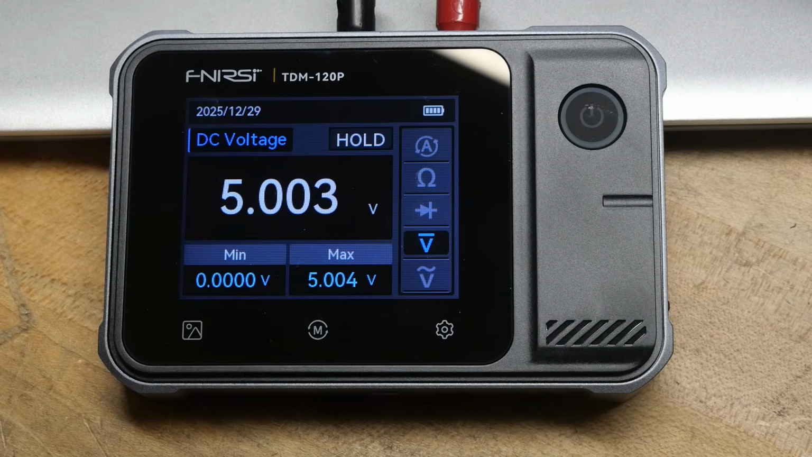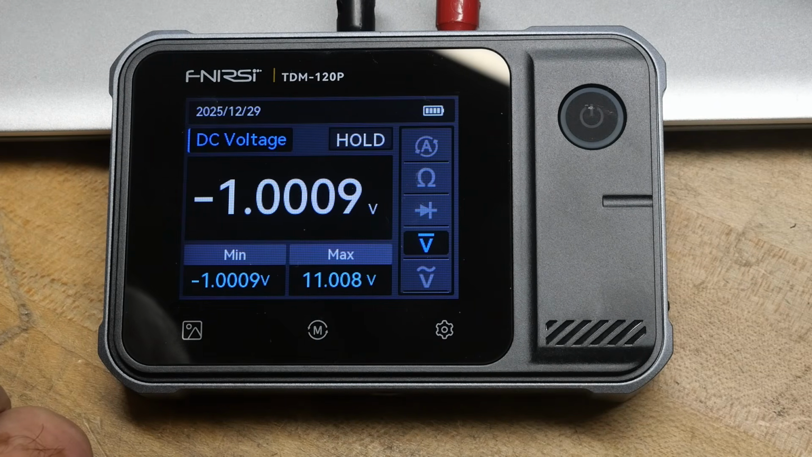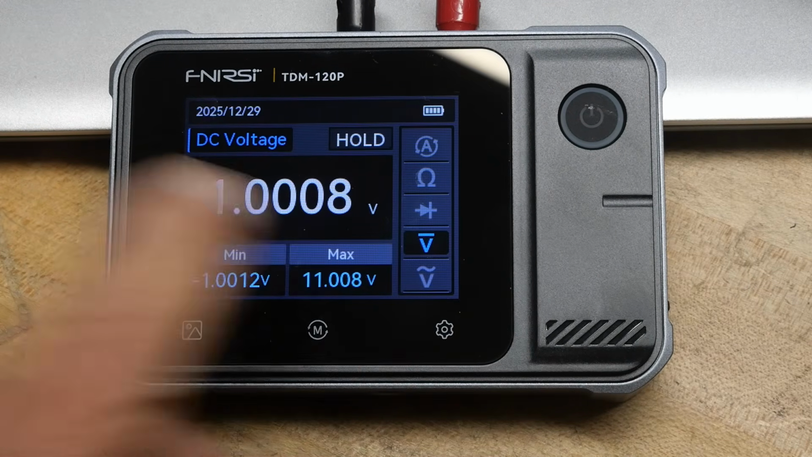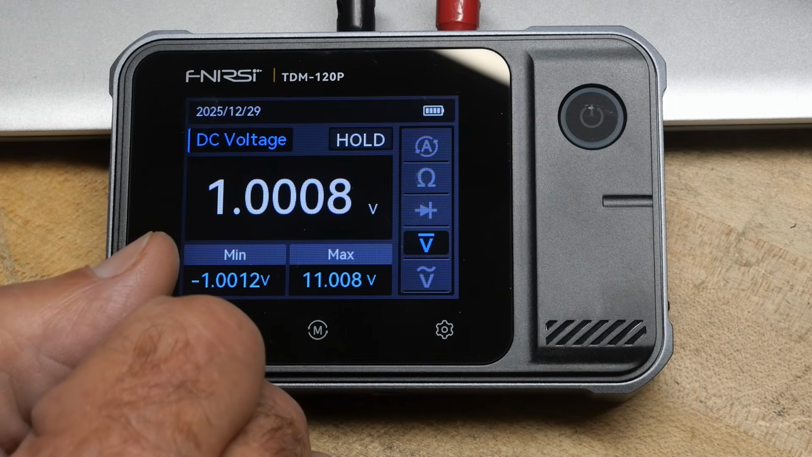We'll go into voltage mode here, and we'll go down to 3 again. See, it's much, much faster if we use the volt mode. So yeah, don't use the auto mode. It's way too slow. Let's go back to 1 volt here. Yep. How about -1 volt? Oh, that's 11 volts. Missed the button here. Here you go. -1. +1, it's still slow. It's still slow. So it will have limited use. On my bench, it would have very, very limited use because it needs to be much, much quicker than that, especially with that many digits. It's just kind of silliness.